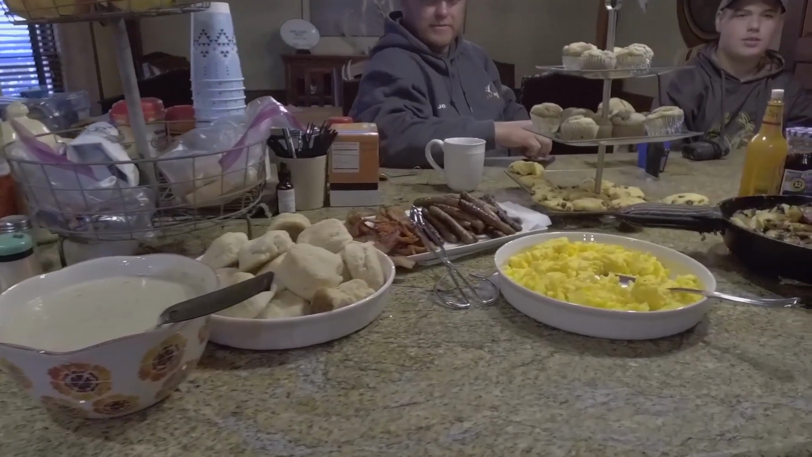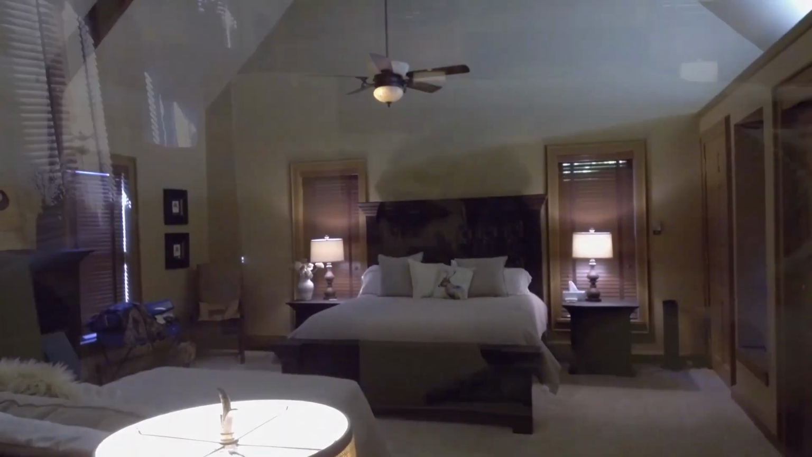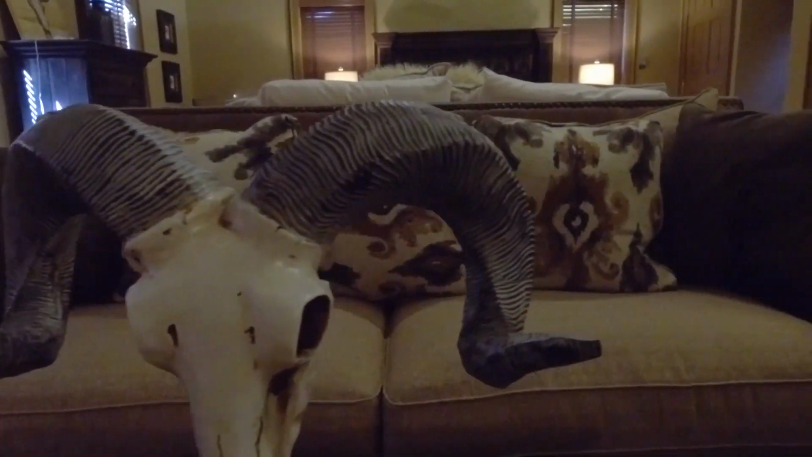You got cheesy potatoes and homemade fried chicken and salads. It's well balanced meals. And then the living quarters, they're so nice. Comfy beds, cute decor, just everything about it. It's comfortable and it feels like home and gorgeous scenery.